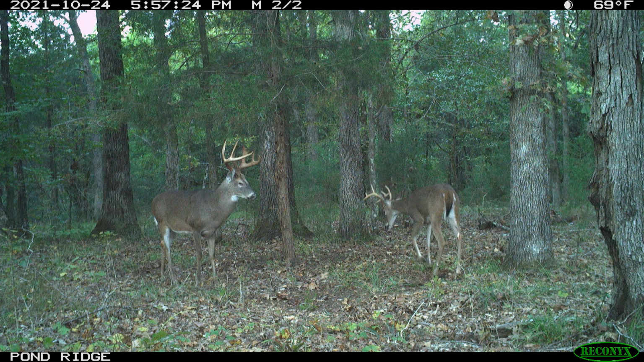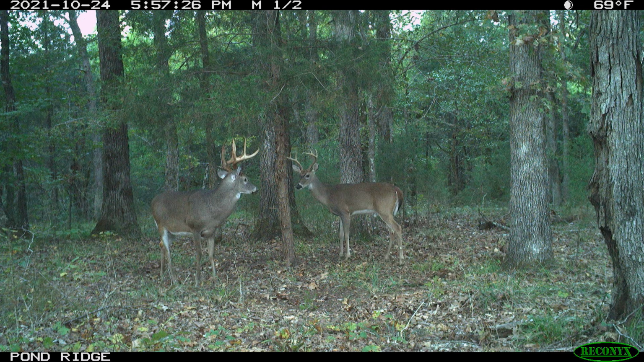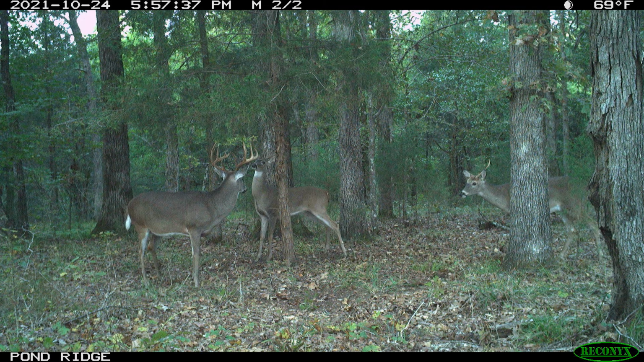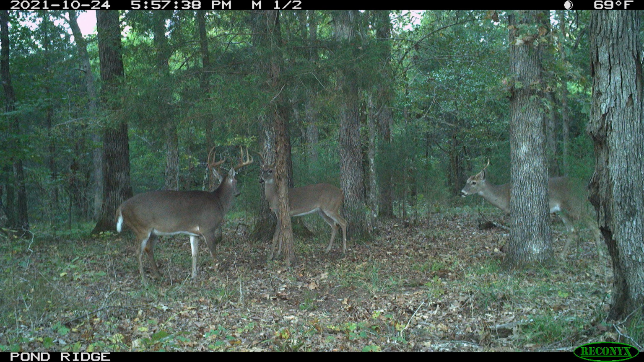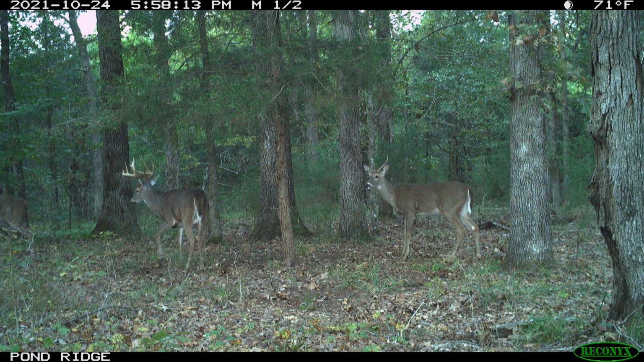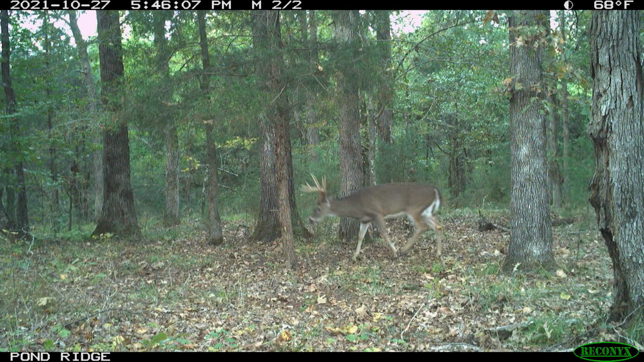There's that 8-point again in the bachelor group. You can see they're kind of communicating around the scrape, him and the 2-year-olds. He locks up with the 2-year-old here in a second. I think he weighed 220, something like that. That's a pretty big bodied deer from where we hunt. So, big 5-year-old 8-point deer would have been a great bow kill.